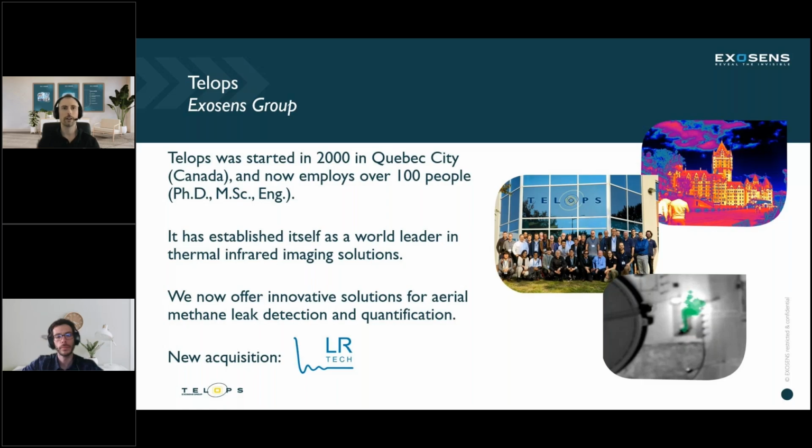We now offer innovative solutions for aerial methane leak detection and quantification. If you can see, this image down here on the right is an image for methane leak detection.